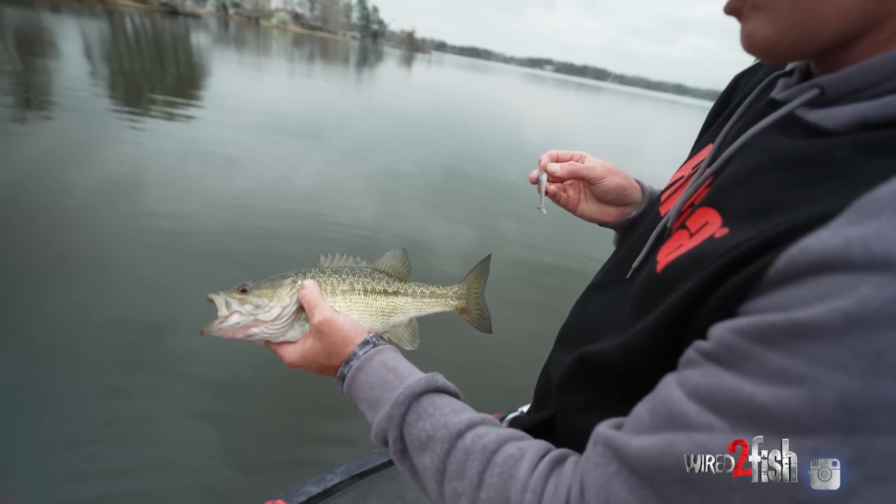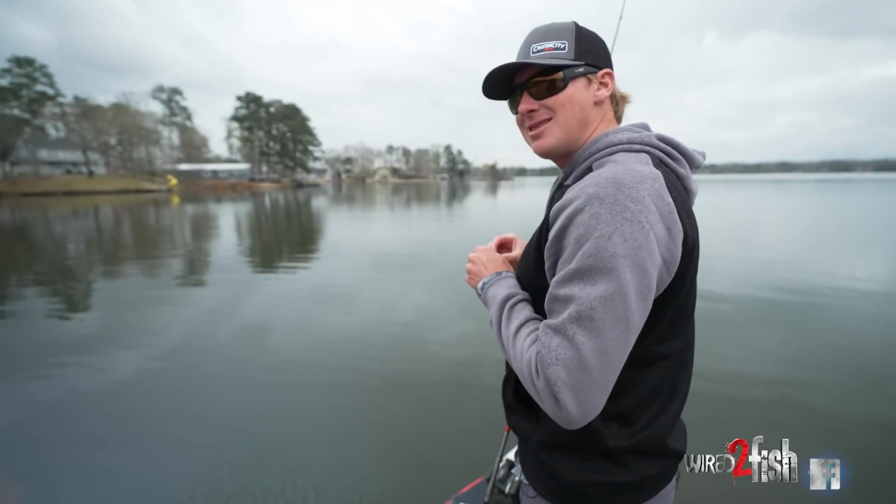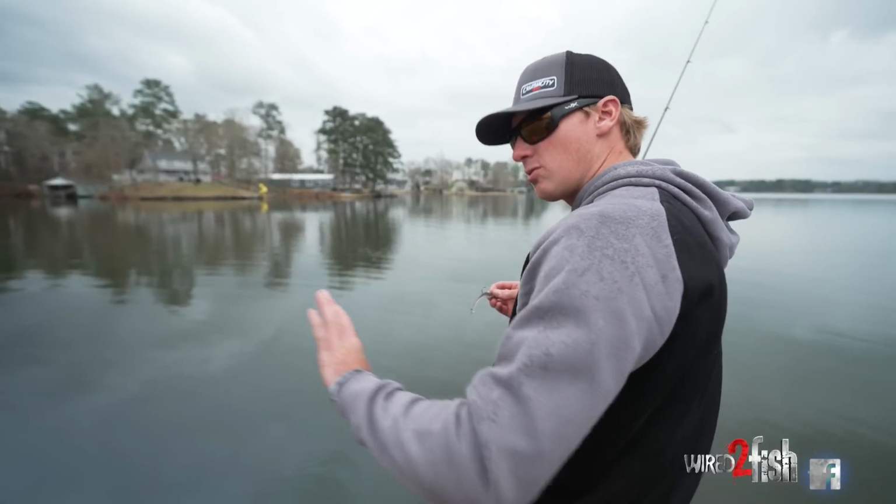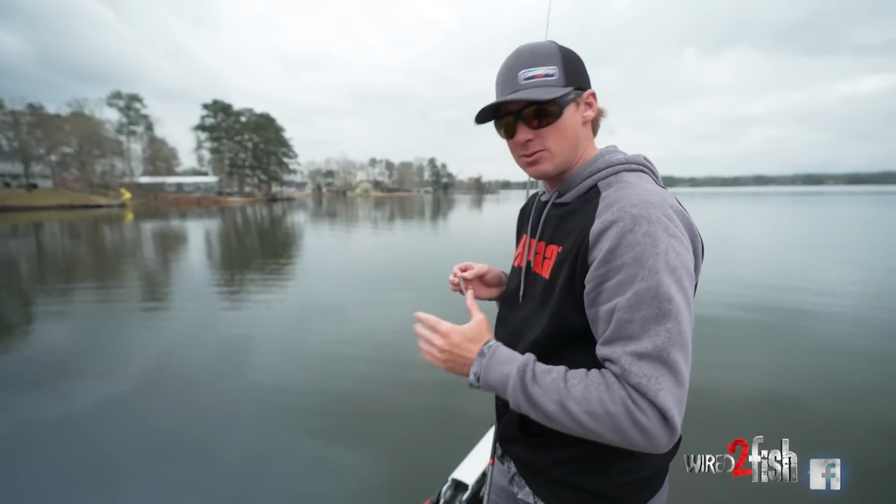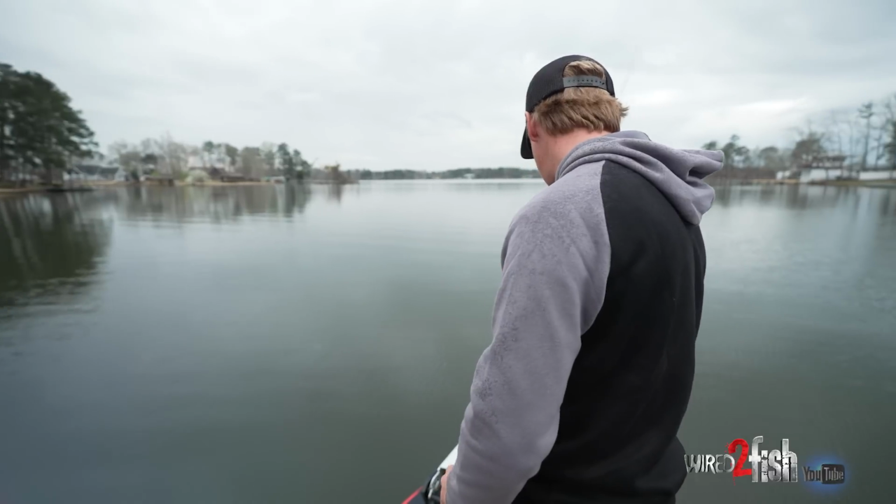All right, so I've caught a lot of fish in this bay. I'll let you go, baby. I've caught a lot of fish in this bay, but I haven't seen a lot of really big ones. So I'm thinking a lot of these are males. You know, it's that time of year, the males are starting to slide up. So we're gonna slide back to the mouth and see if we can get on some size and try to get on a pattern for the big ones. There's a lot of numbers in that area right back there.